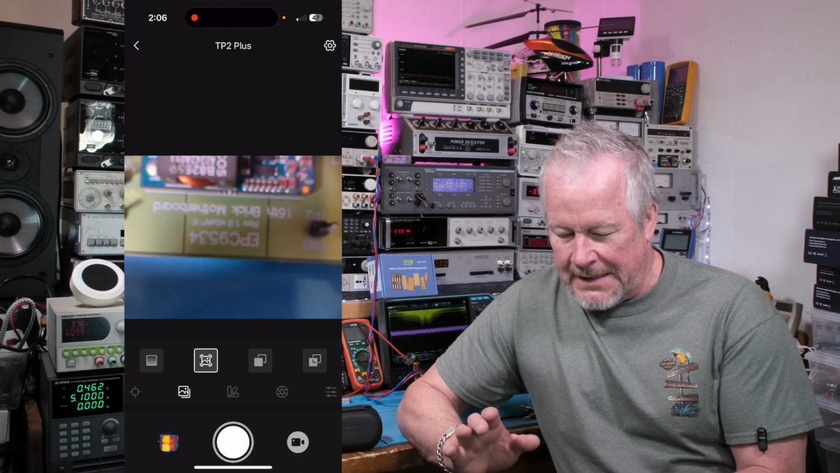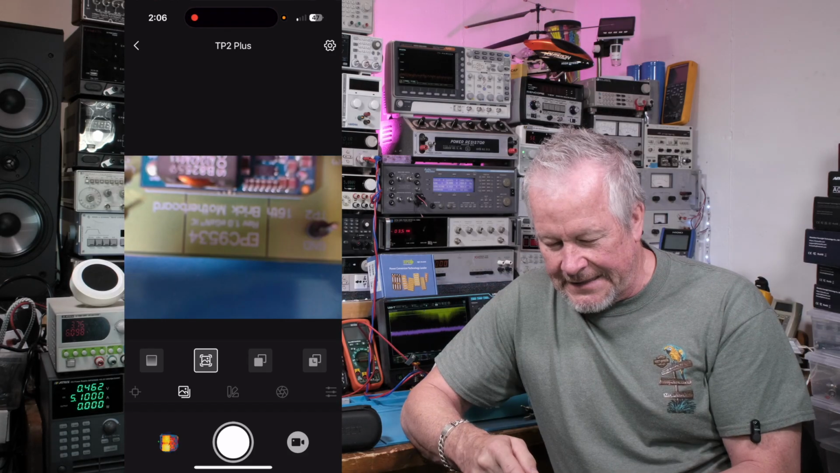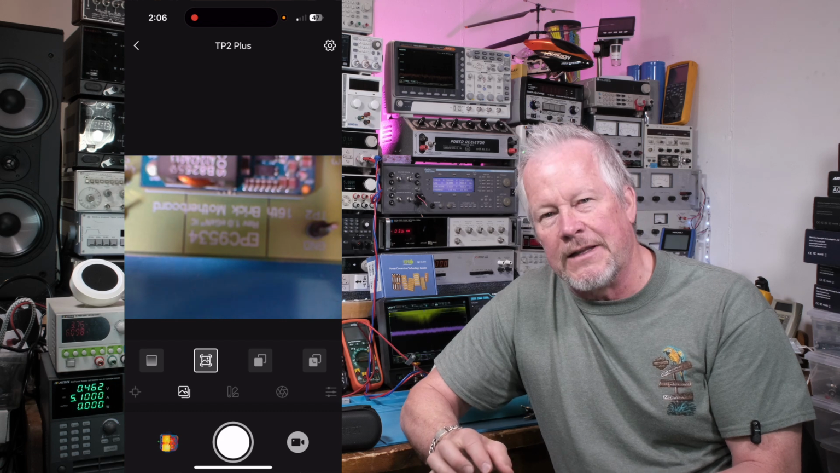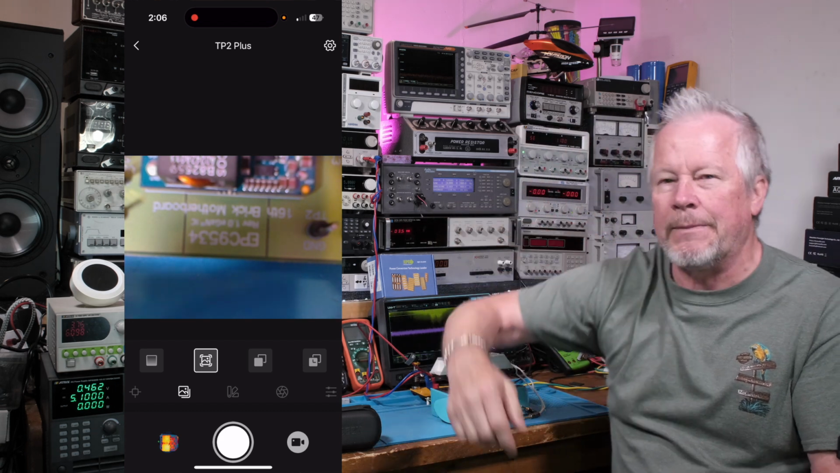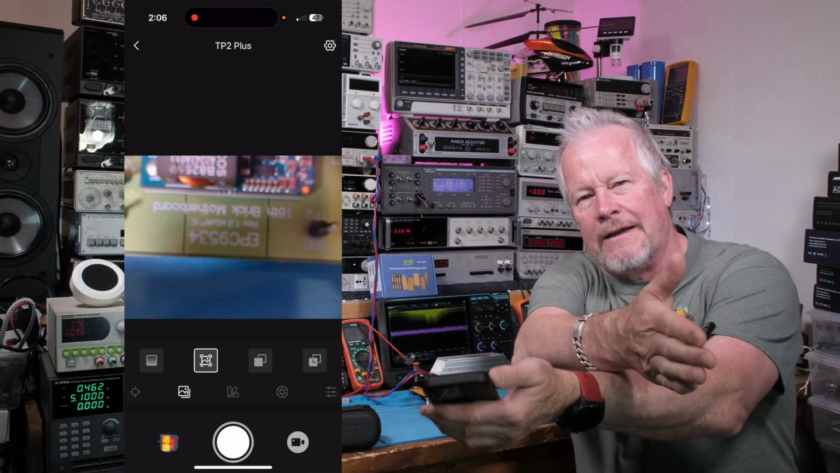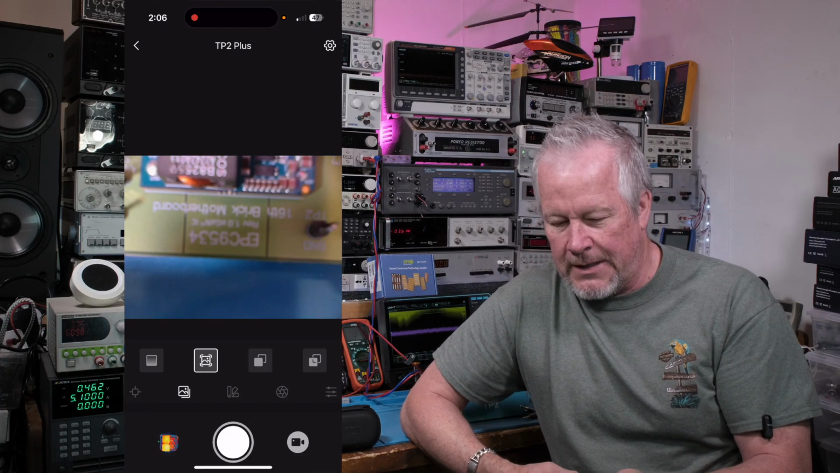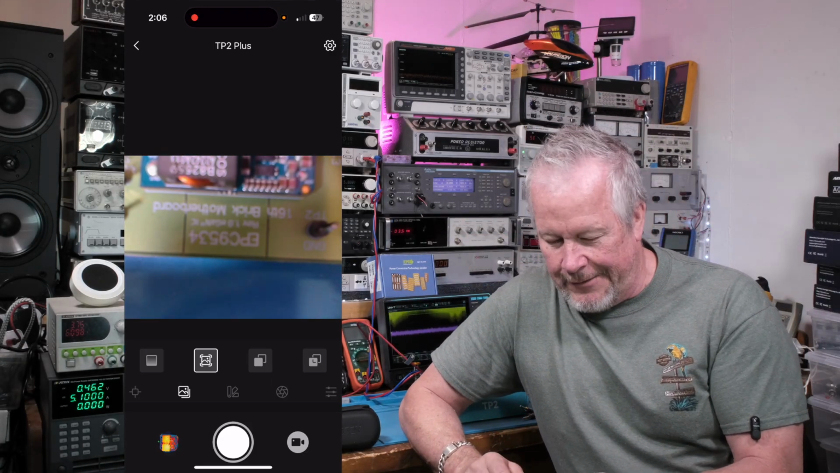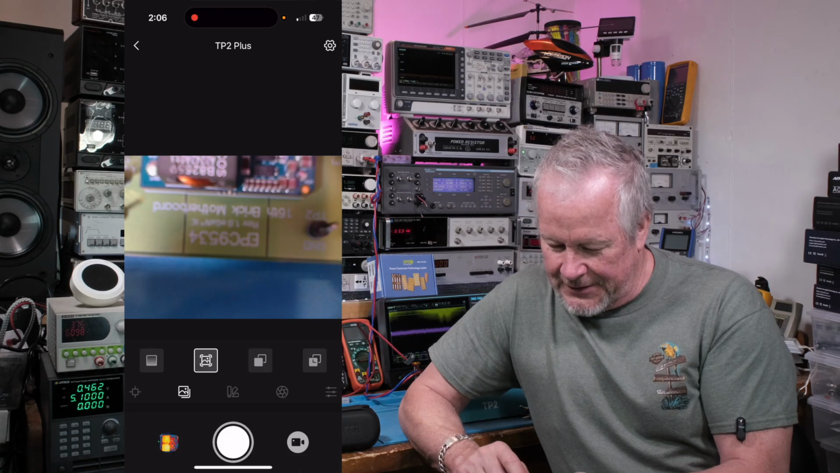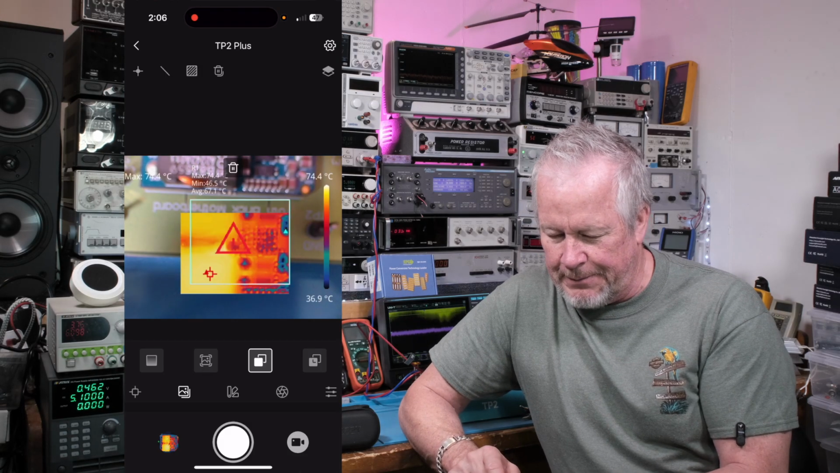Because I'm so close and the parallax there, you can kind of see it out of focus on the edge of the board. So I actually have to pull it away about a third of a meter because that's the closest you can get. That's where the parallax focuses closest. Now the thermo, the IR, you can see that I can focus much closer.